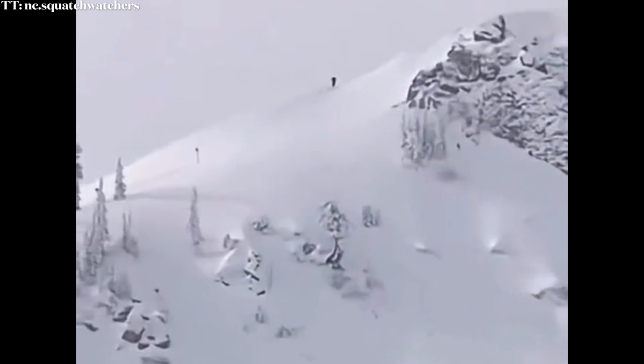Taking a look at a very quick video clip coming from Squatch Watchers. It was released only a week ago. A man was hiking when he came across what he thought was a sasquatch. On top of the mountain is a dark creature. They zoom in closely on the creature and it appears too tall and too wide to be a human, but it's not a monkey or primate because they don't live in this region.